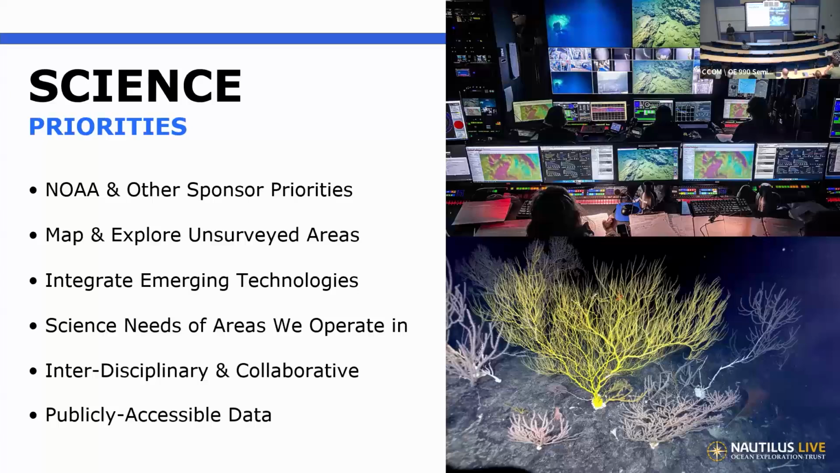Other science priorities for OET include being responsive to NOAA and our other sponsors. Sometimes we have funders like Ocean Networks Canada to go help maintain their offshore infrastructure, Office of Naval Research for our internship program, things like that. Obviously, as I just explained, we really want to focus on the mapping of the unexplored. We don't want to go do a lot of repeat surveys of areas that have good maps already. And then we want to have a strong emphasis on new and emerging technologies that can expand the scope and the pace of ocean exploration.